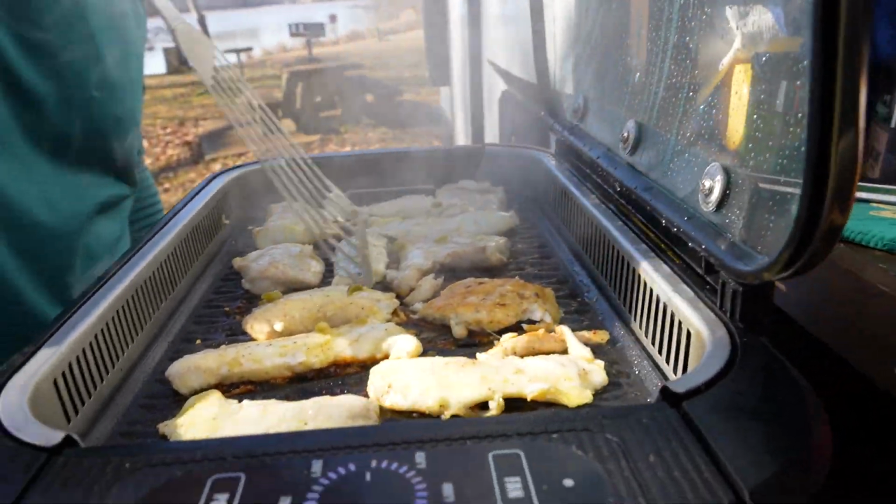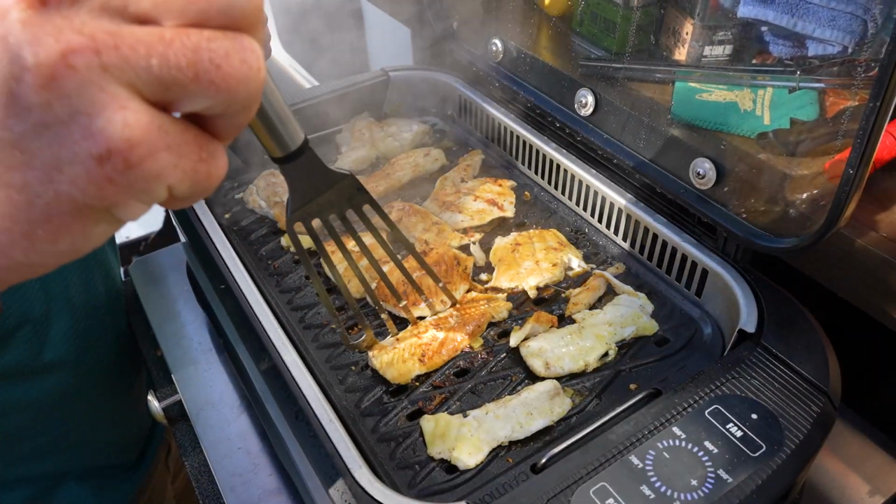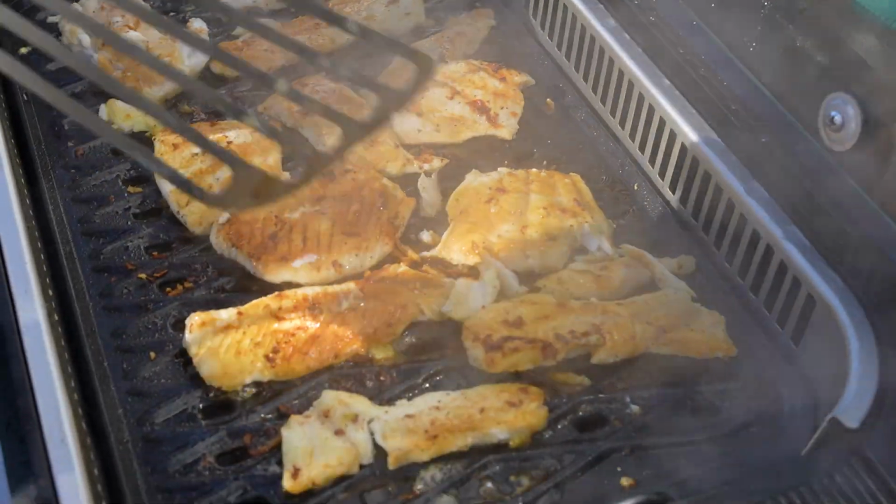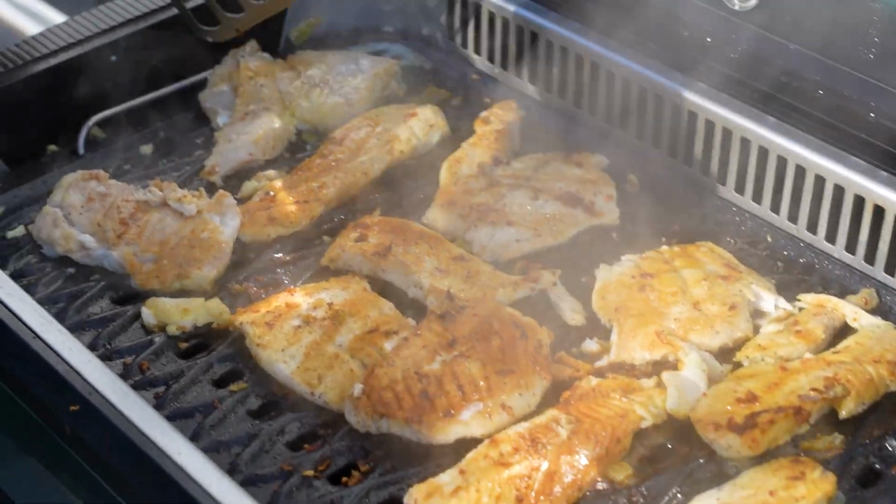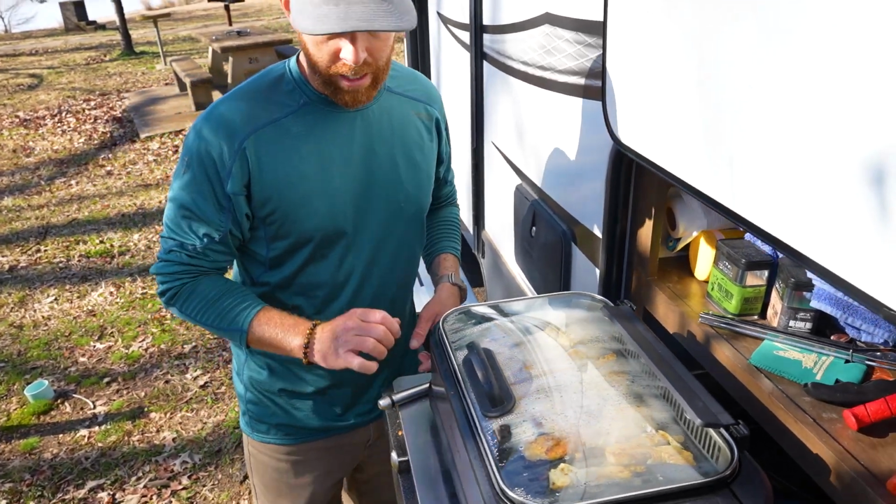Yeah, look at that. And you could really do this with any white meat fish. In fact, some fish would be a little firmer for grilling. That's why most people fry crappie. It's just a really delicate meat. A batter kind of holds it together. All right, just a couple more minutes on that side, and we're rocking and rolling.